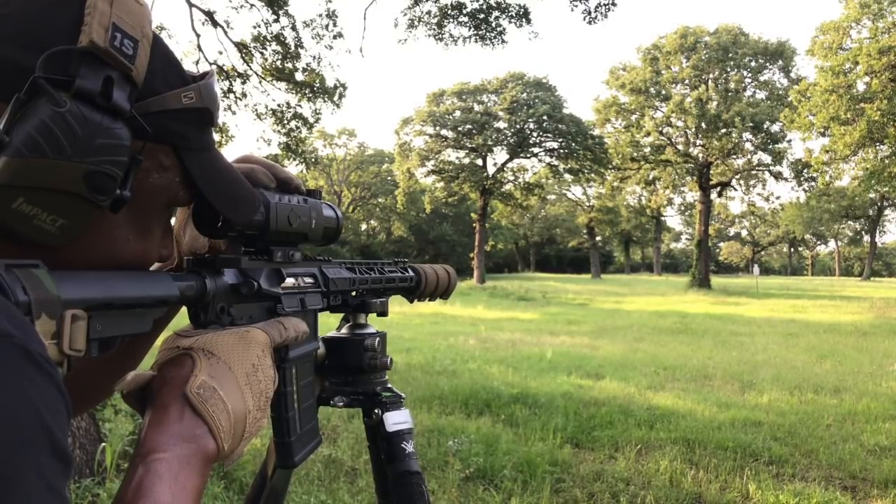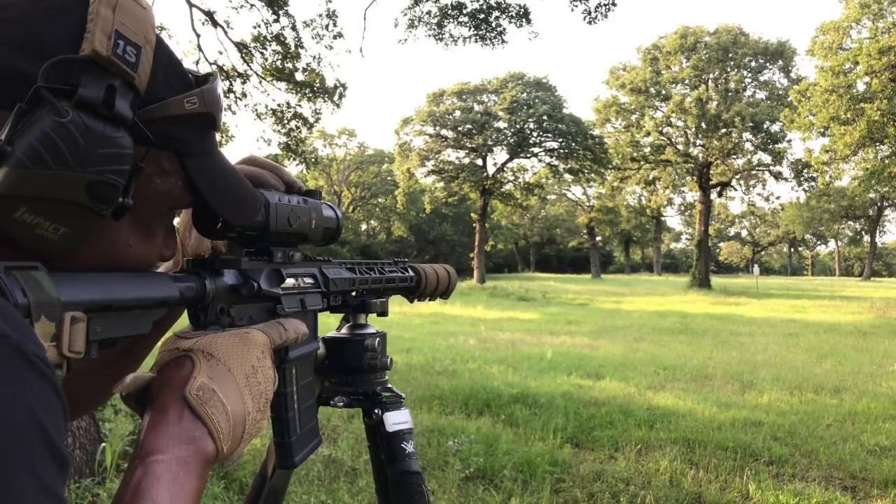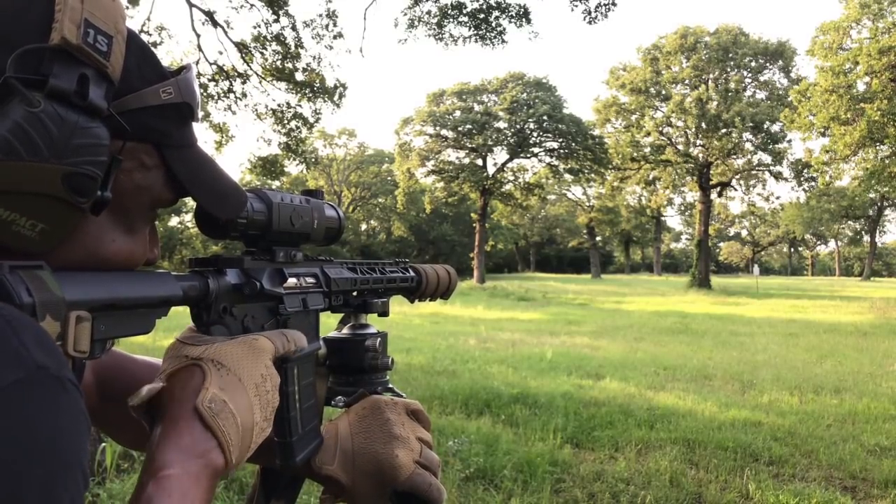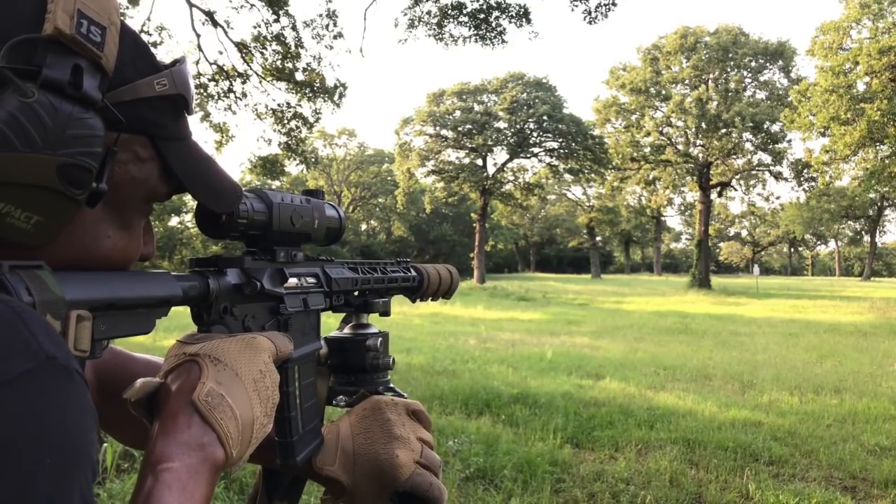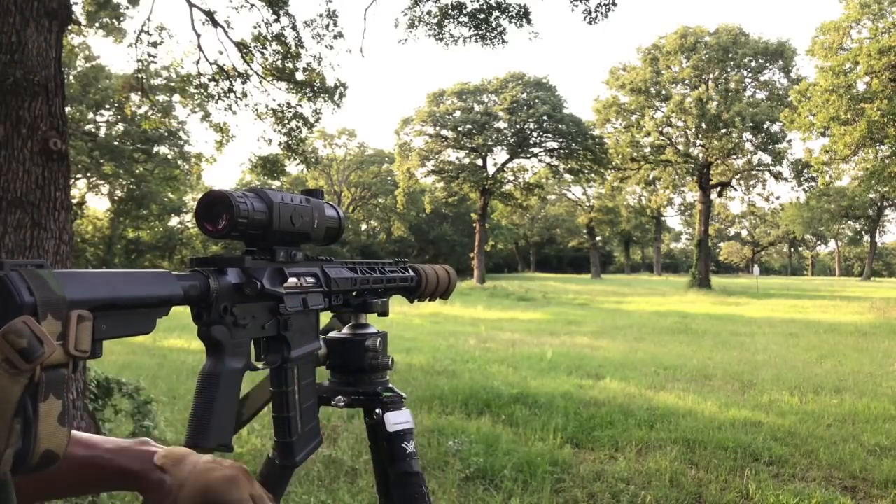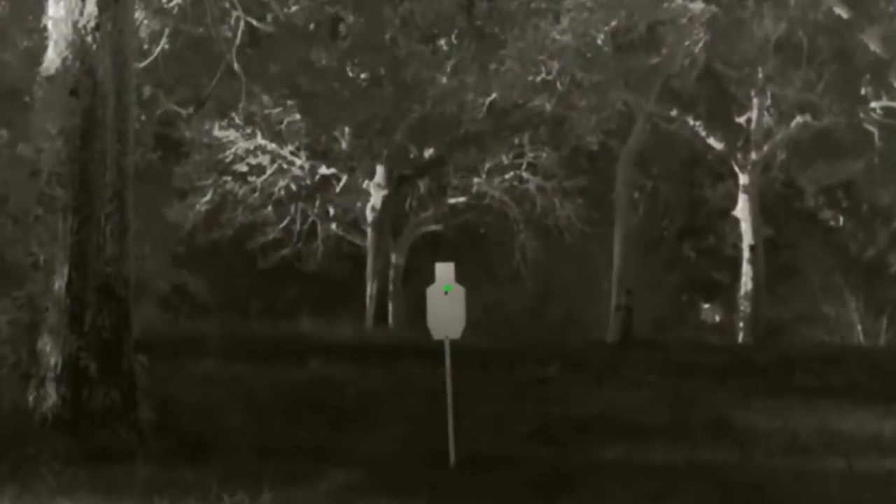Calibrating. All right, now let's get my zero down here. So we're recording now, and I'm going to go for that neck area and see how well we do. Just above it to the right. I'm going to take one more shot.